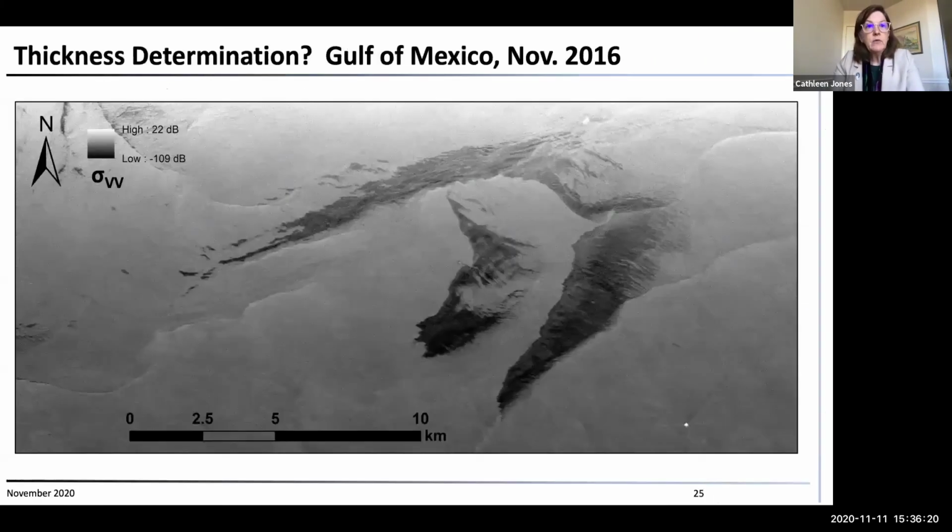So this is the slick that we imaged at that time. This is the slick from its origin point, the Taylor Energy rig, a destroyed rig. It's been a site in the Gulf of Mexico since, I think, 2004 or 2006. And, you know, a very substantial slick is formed from that particular site.